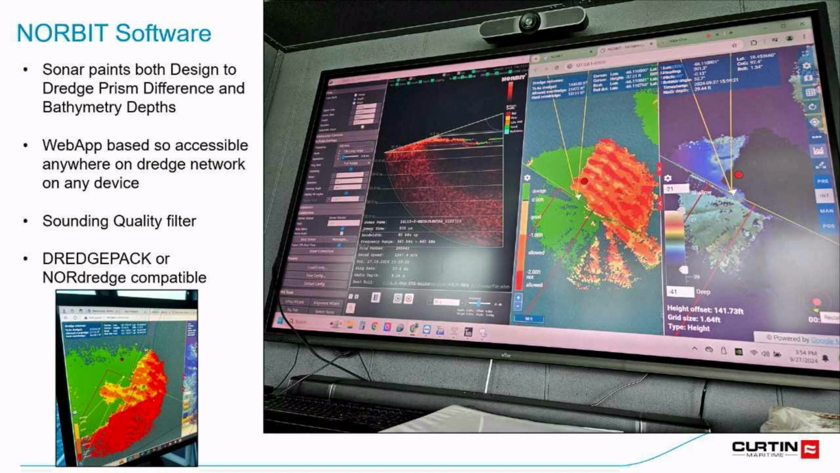And it's really hard to see, but going off the front of the dredge there are some green lines, and that's where you set the limits to how far you want the whole rotation of the sonar to be. So there would be 180. We were just scanning out in front of the dredge.